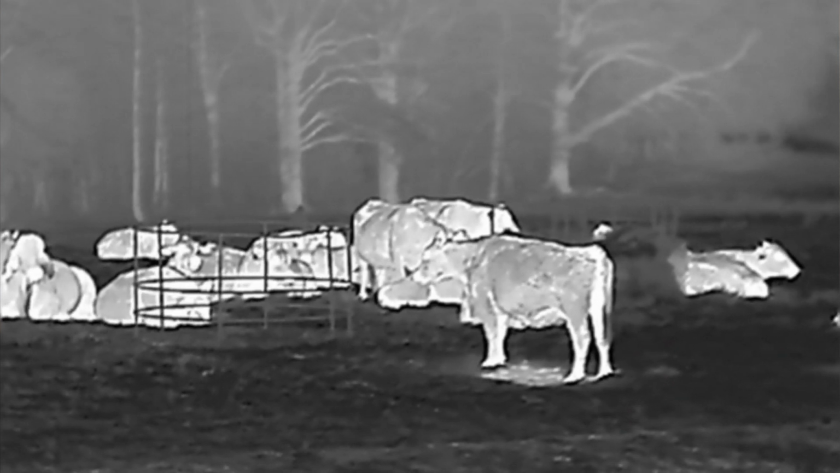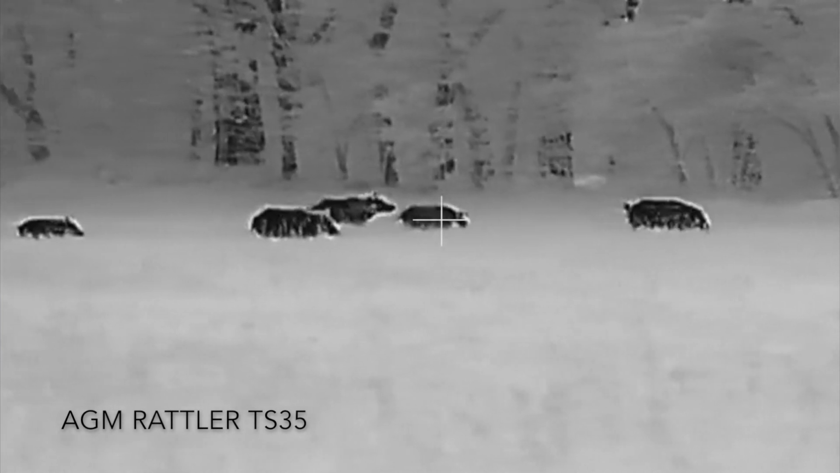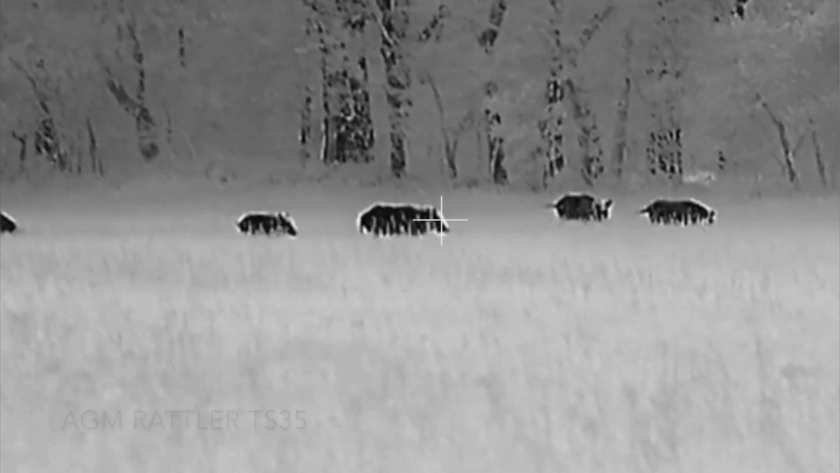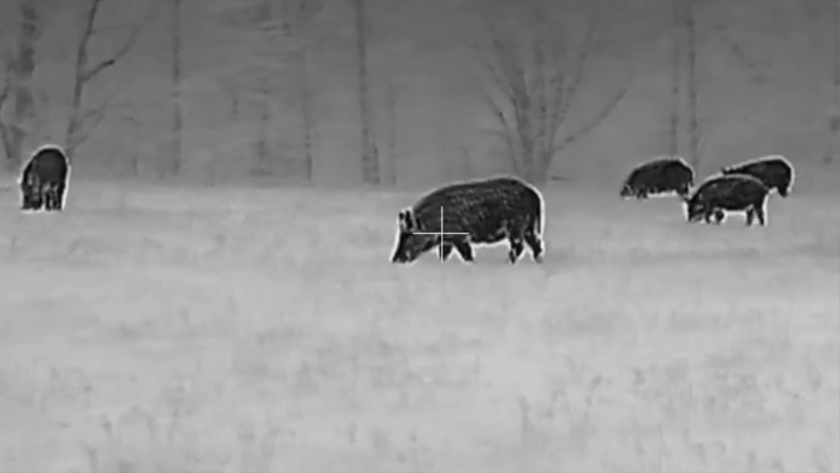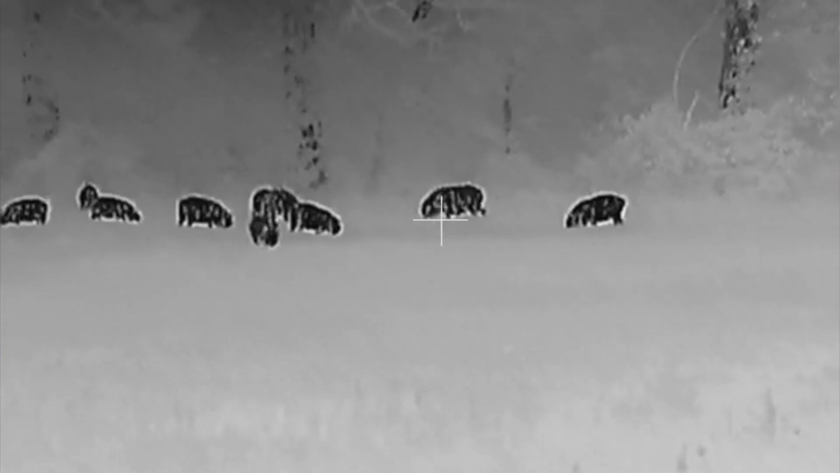The differences: obviously, the objective lens on the TS25 is 25 millimeter. On the TS35, it's 35 millimeter. You can see the difference in the objective lens size, and really that's the only noticeable difference when you're looking at the two optics. On the TS25, the base magnification is 1.5 power, and on the TS35, it is 2.14 power. The field of view on the TS25 is 78 feet at 100 yards, and on the TS35, it's 52.5 feet at 100 yards.